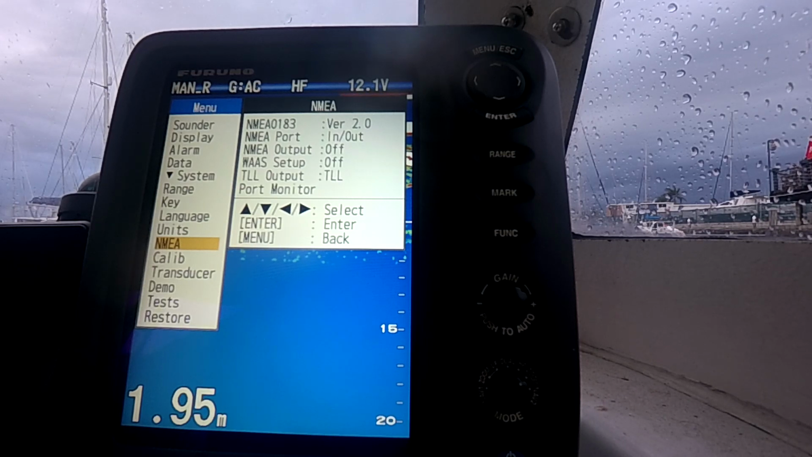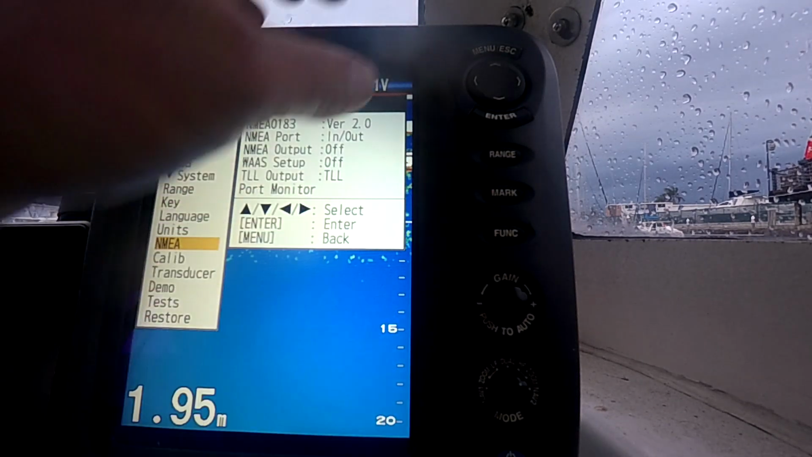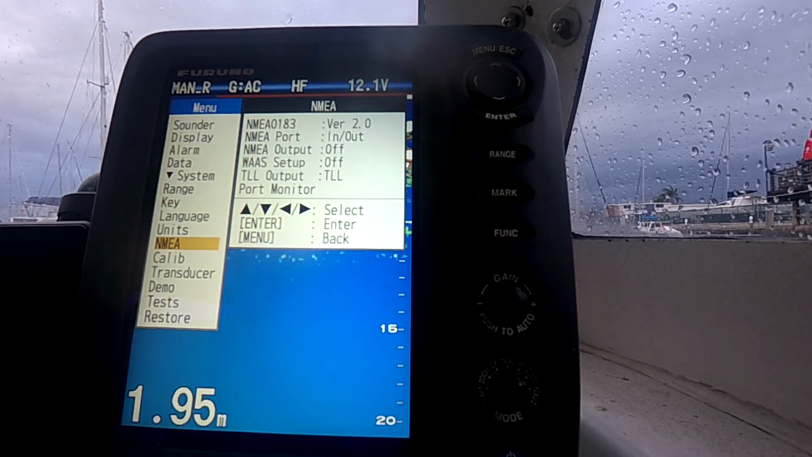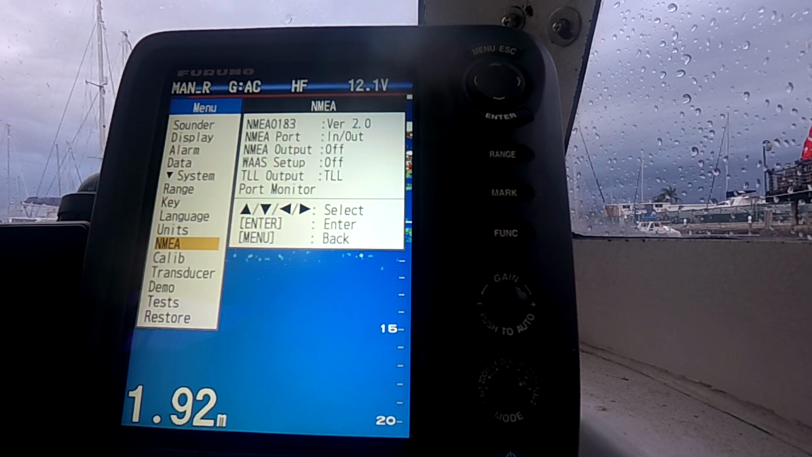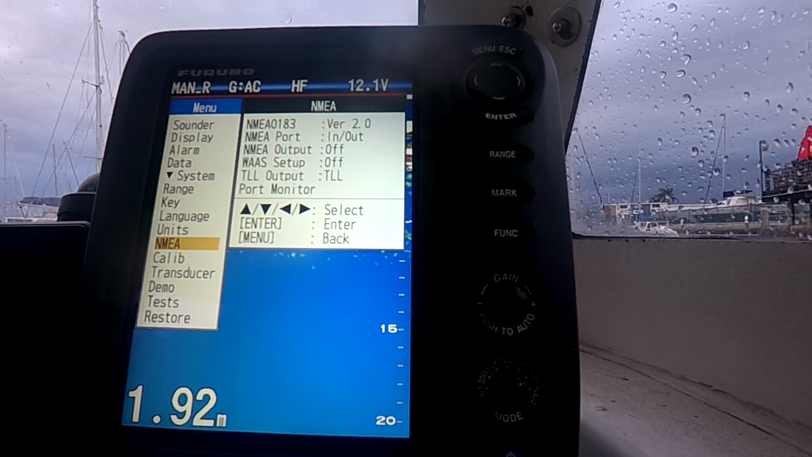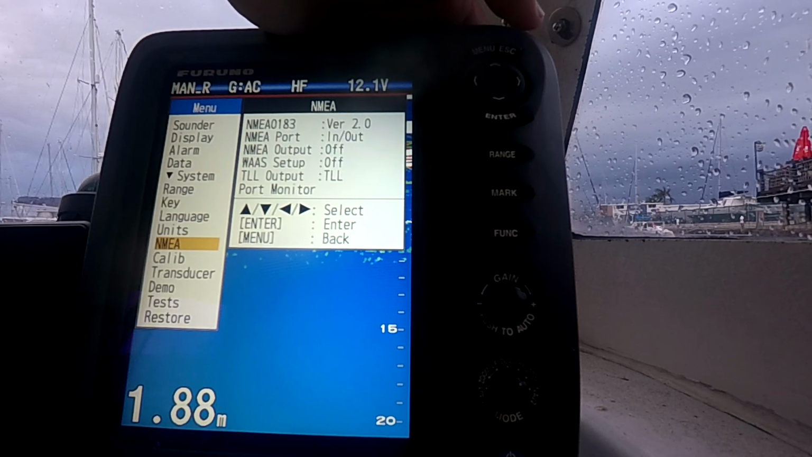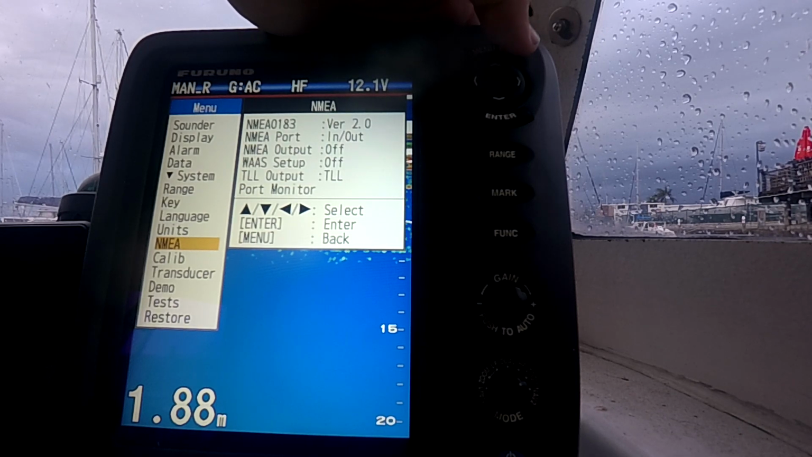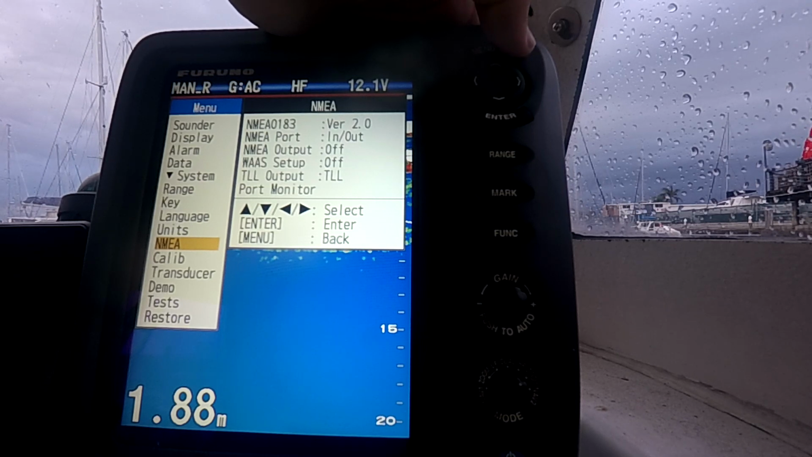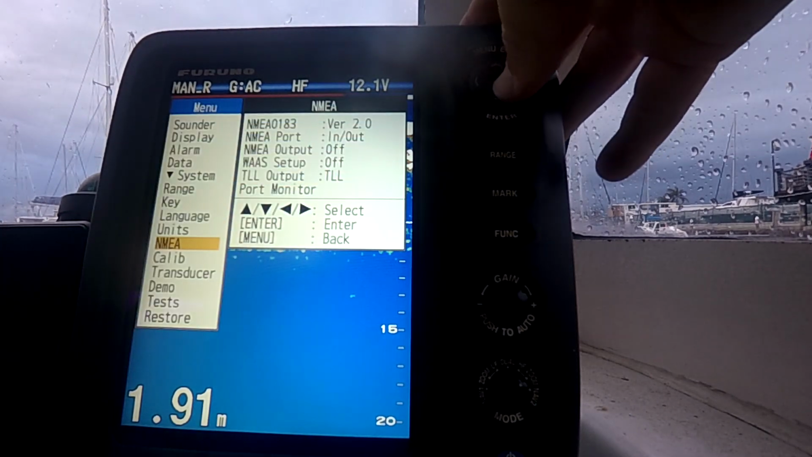But worst case, if you are linked, you can hit mark, then you can scroll across to a pinnacle or something here, hit mark again, and it'll display a longitude and latitude on the screen, and then you can manually enter that into your plotter. So it is handy. I have had it linked in the past, not at the moment. It does get a bit of interference, like electrical tick going through the screen, so I'd rather keep my screen nice and clean. So that was the NMEA.